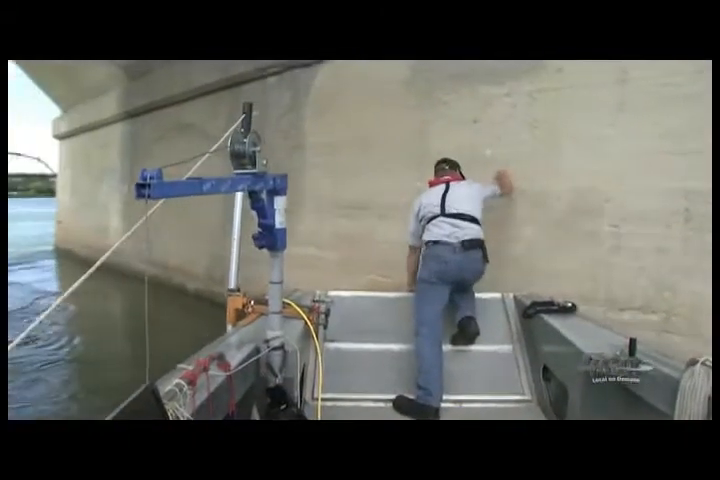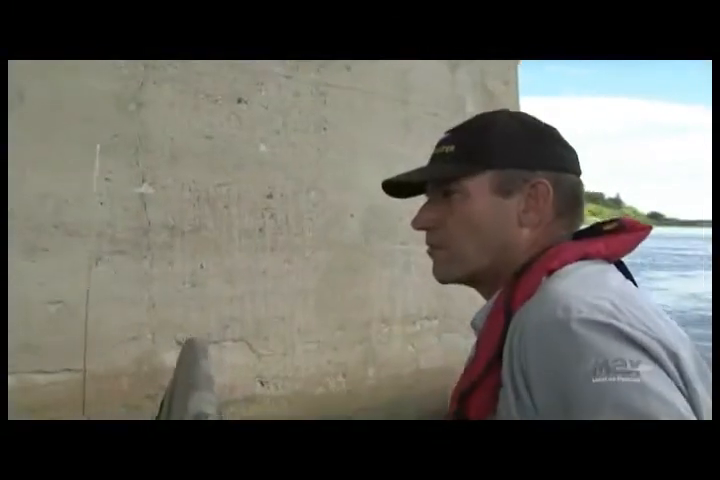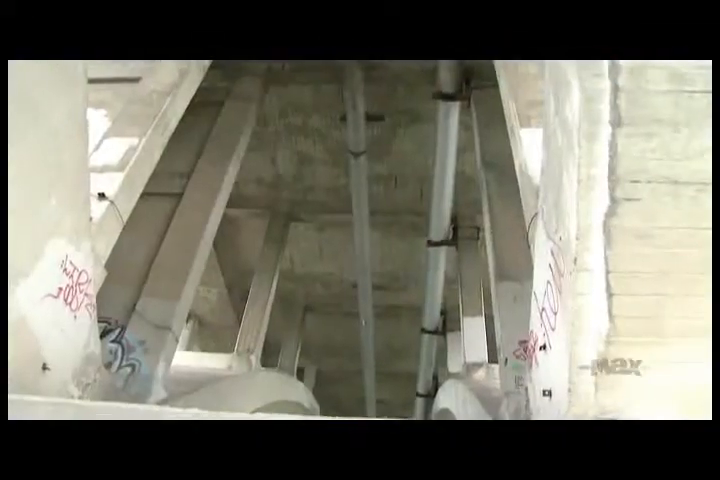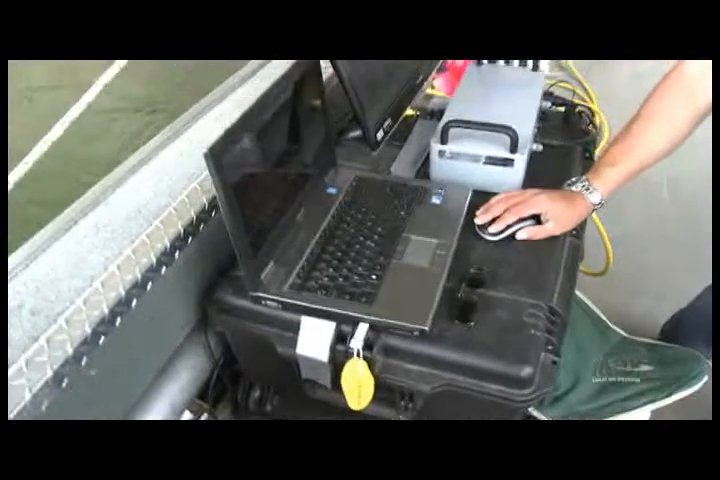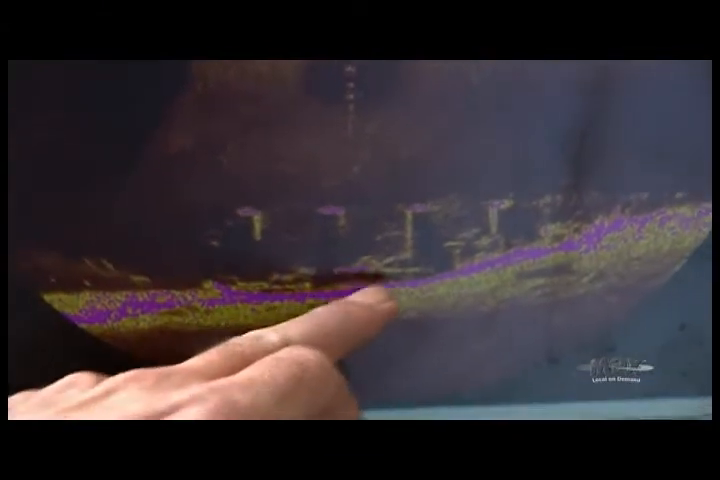So what we want to do now is move further down and see how deep it goes. Okay, locked up. Now we're about the center of the pier. Well, that's interesting. They're probably pilings from the original construction, plus debris, probably bits of concrete and lumber from the original construction laying there.